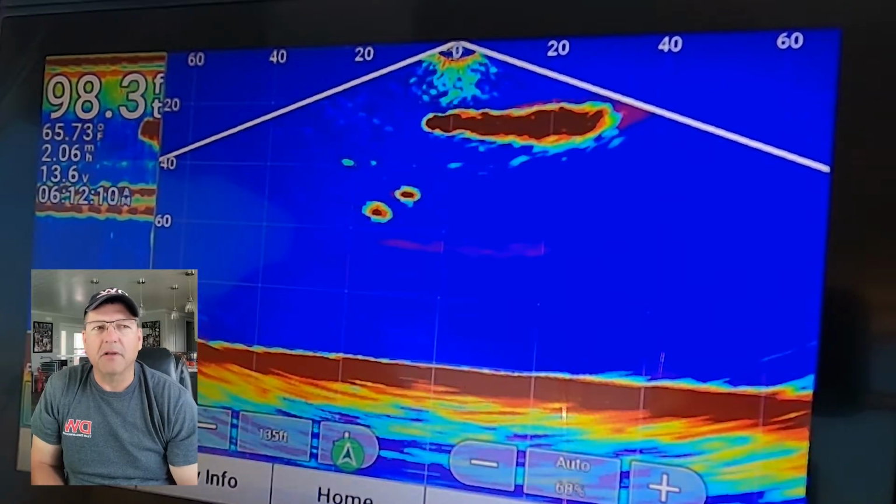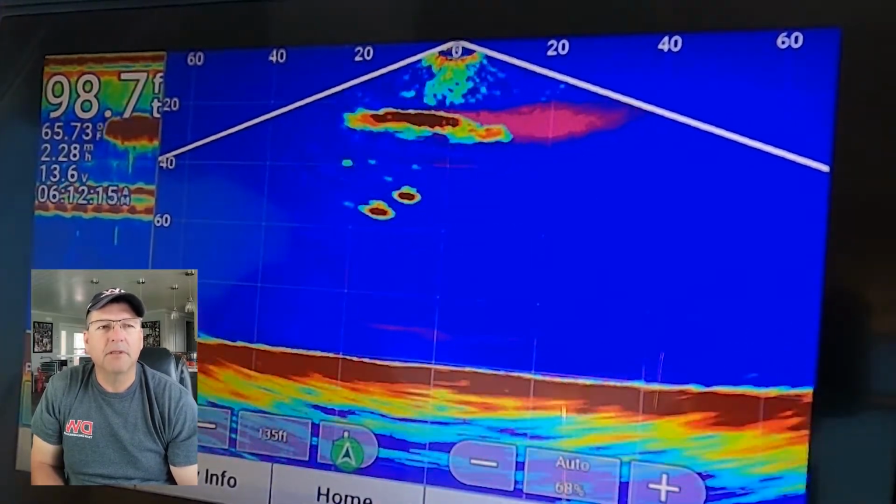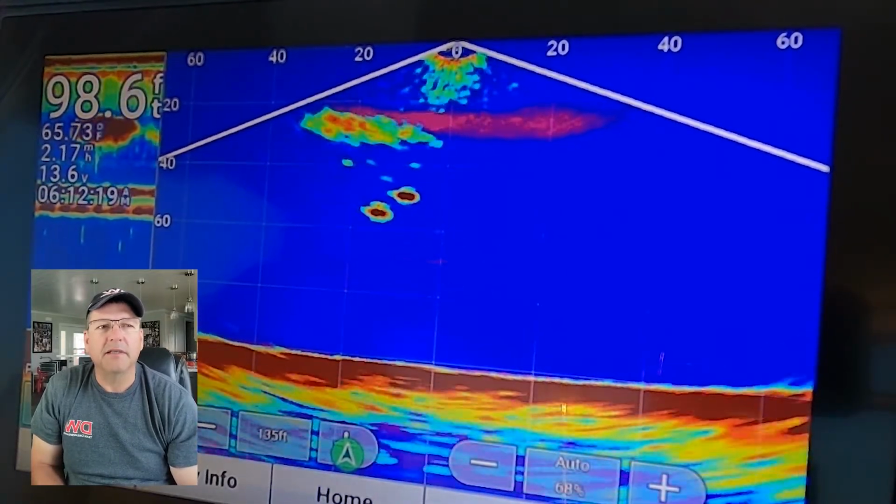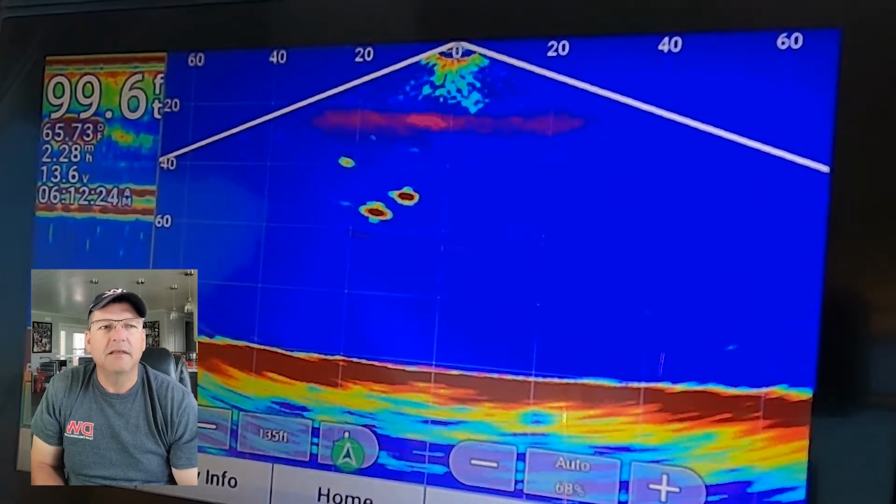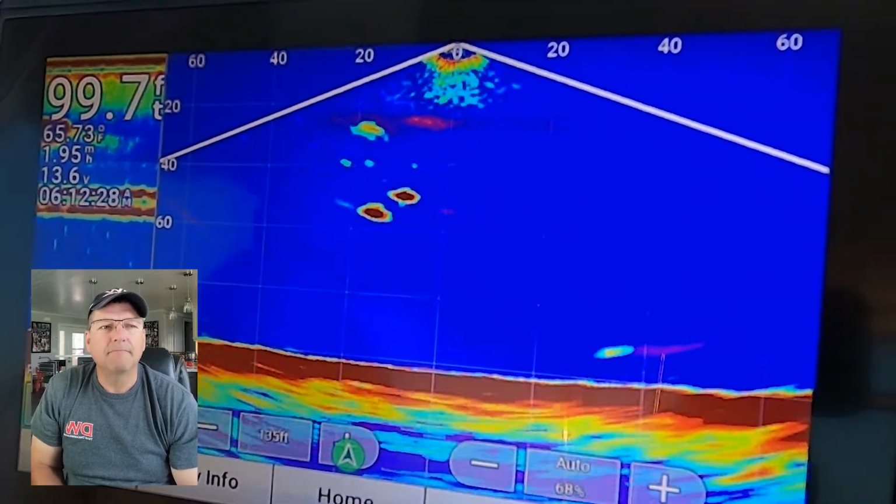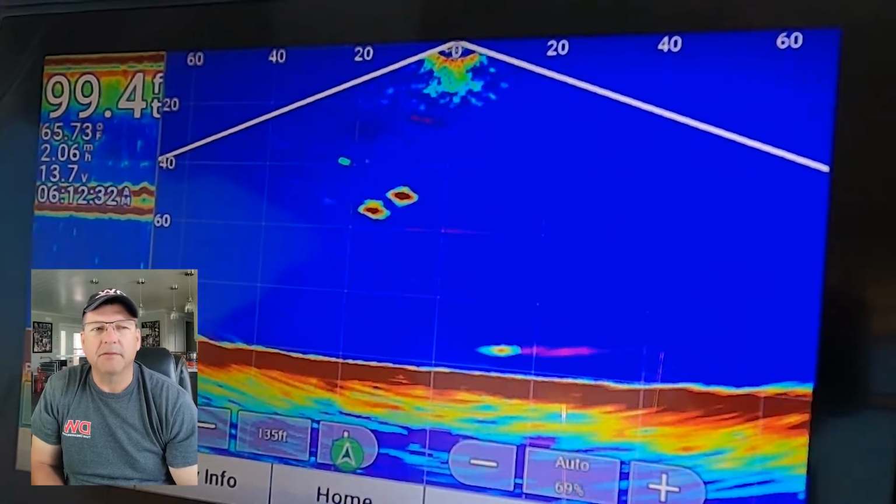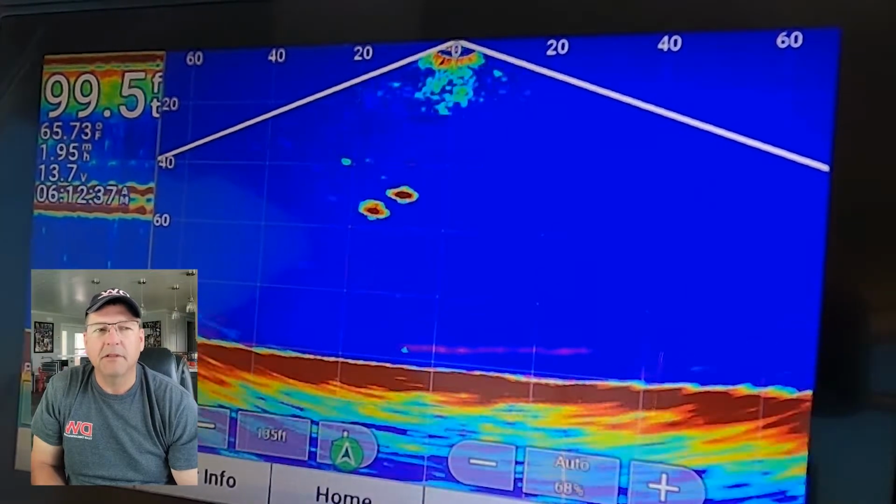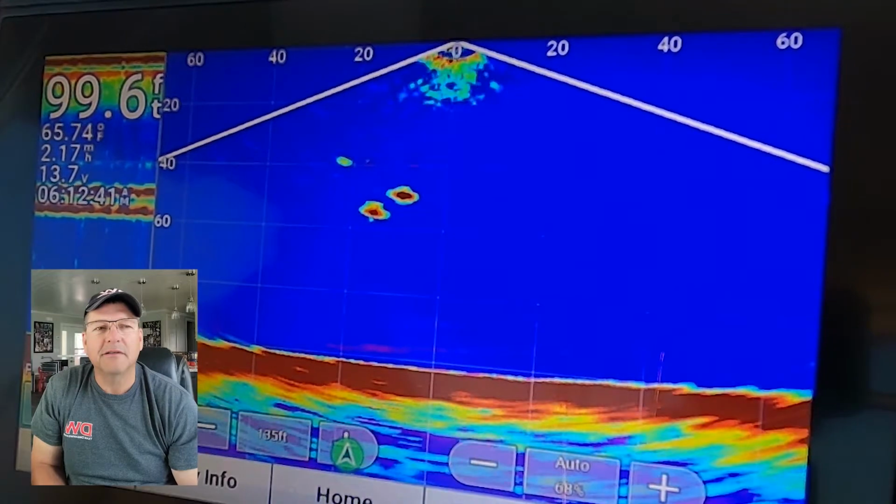Here comes that bait ball again. A lot of bait this day. Little fish following in behind. Keep showing up every now and then. And you can see a couple bigger ones down at the bottom. Now those could be Lakers down at the bottom. That's probably why we're not fishing that deep. We didn't want Lakers.